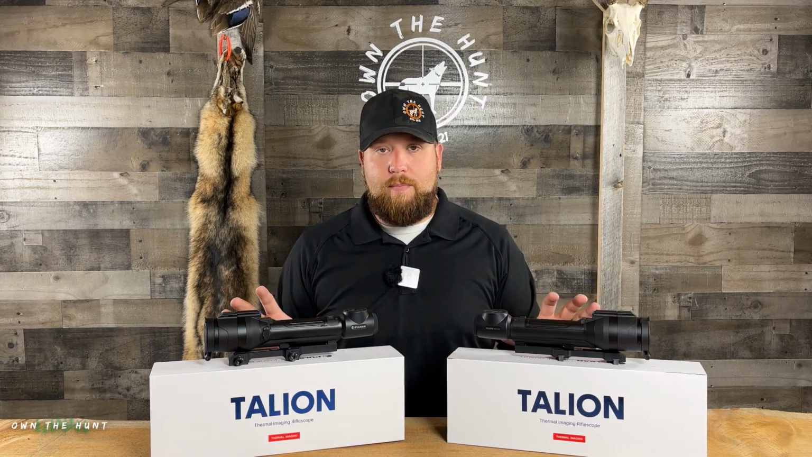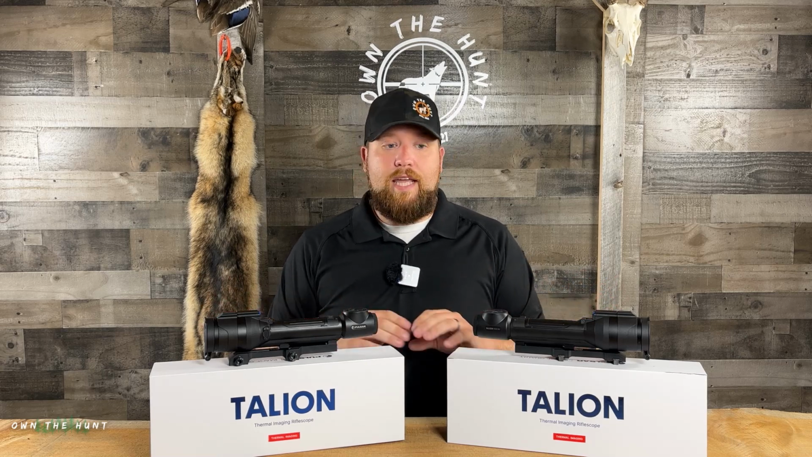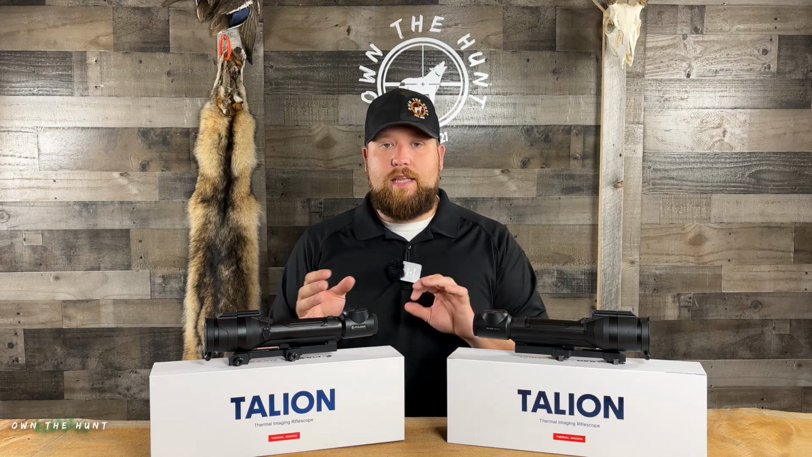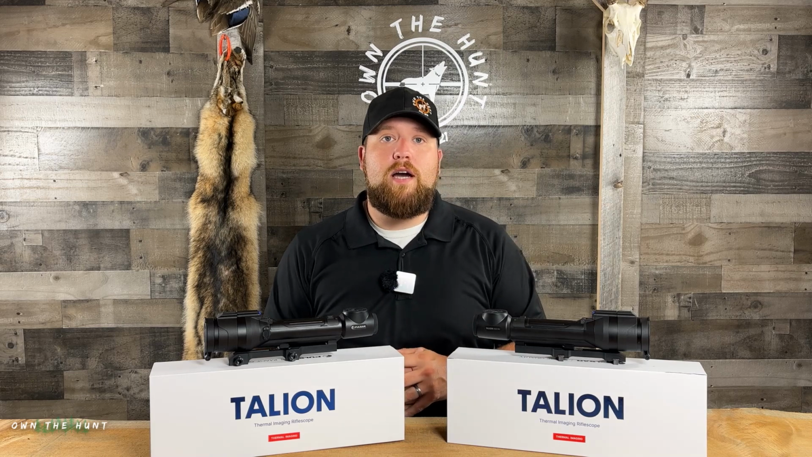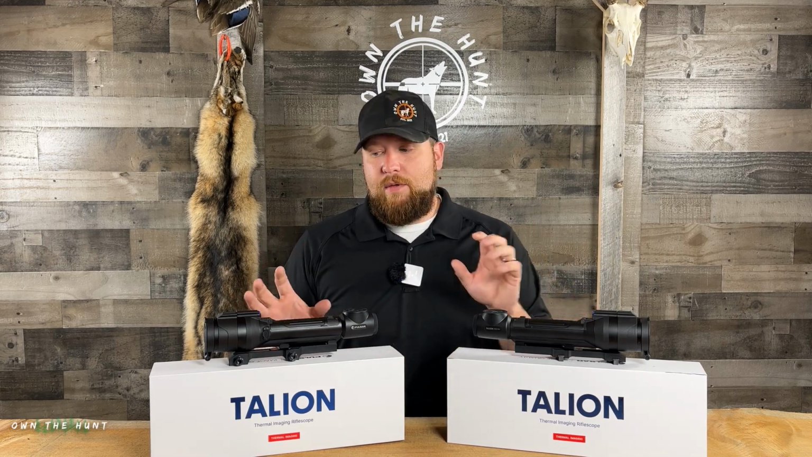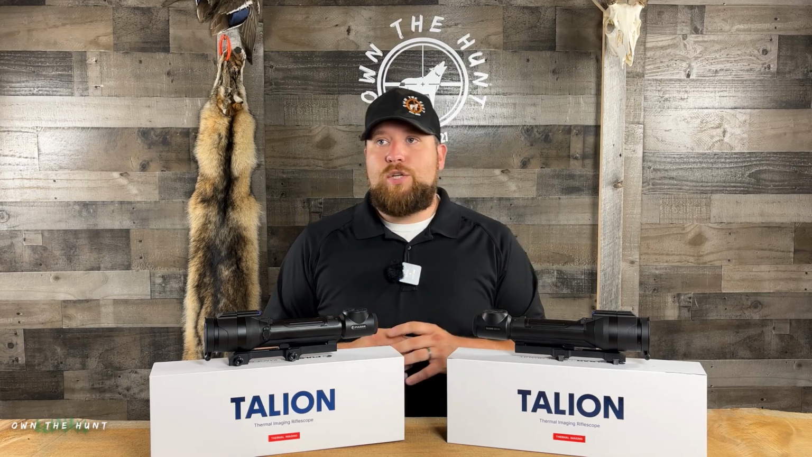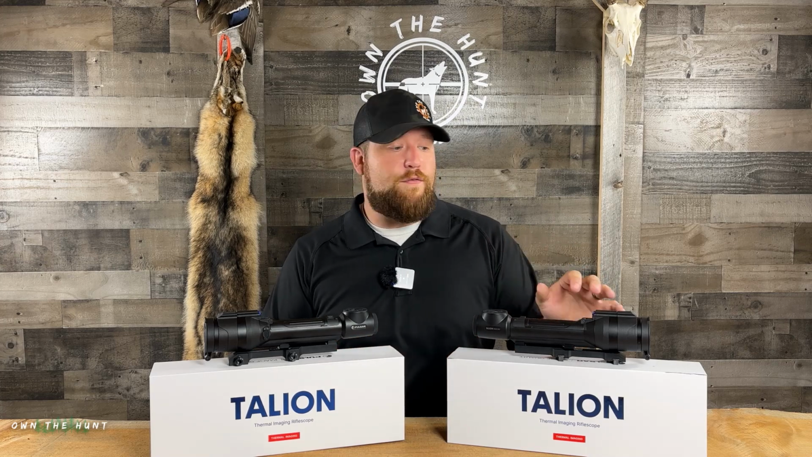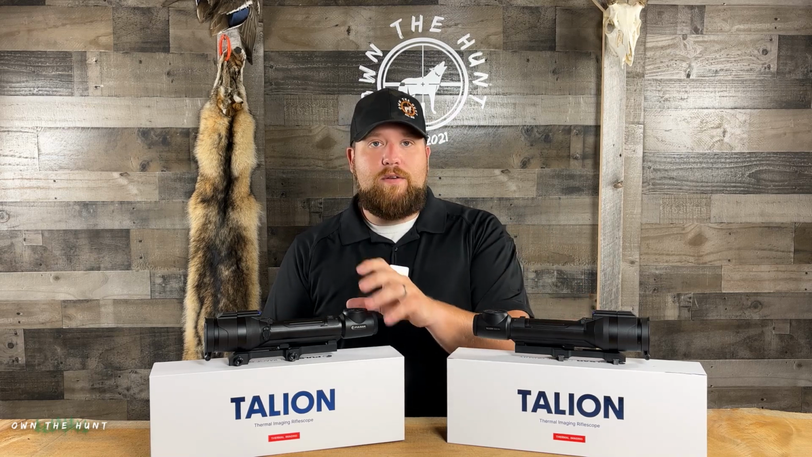So I'm not really going to talk about anything as far as body components, things like that. They're the same. So going forward, we're going to talk about specs and the slight differences here. But then I guess the next most important thing is going to be talking about price. So price on these guys is the same right now. You might be able to find an XQ38 for somewhere around $2,299, but this XQ35 Pro is going to run you $2,499. So I think they might be phasing out this XQ38.